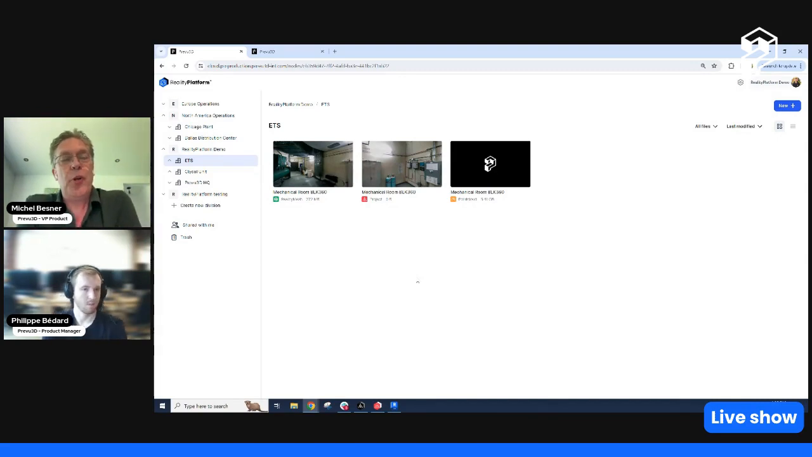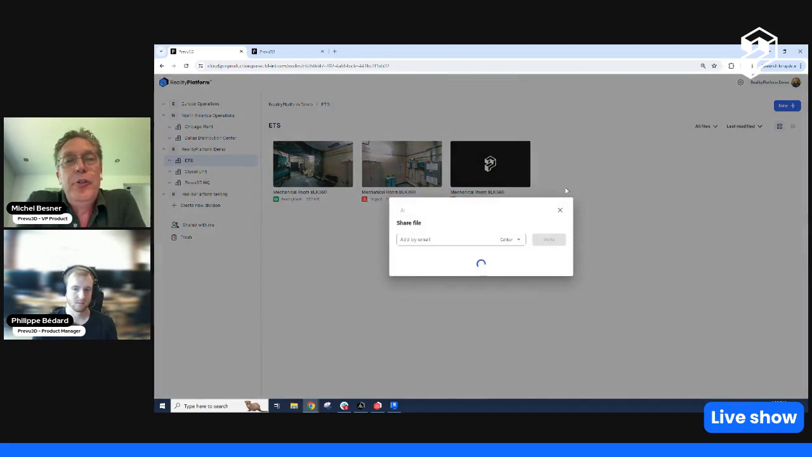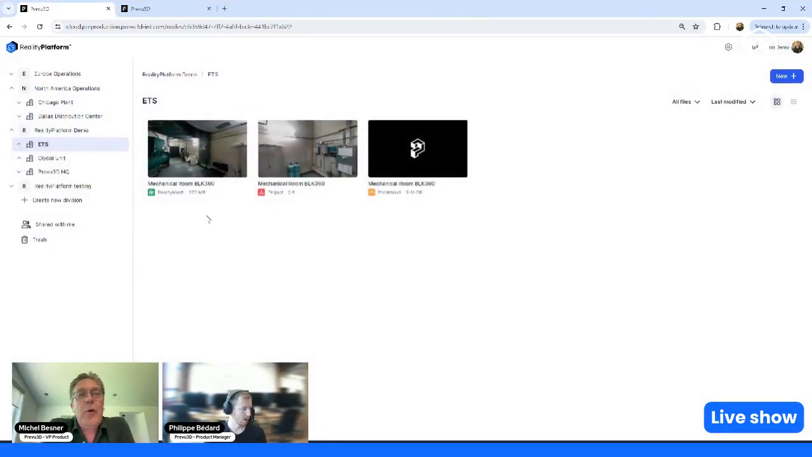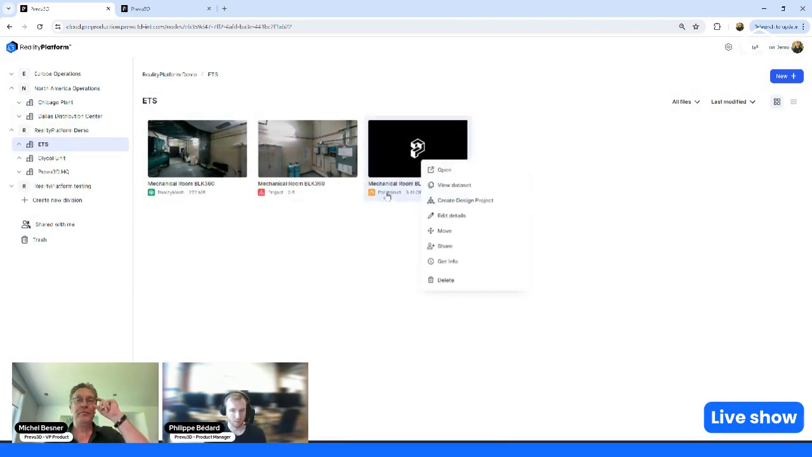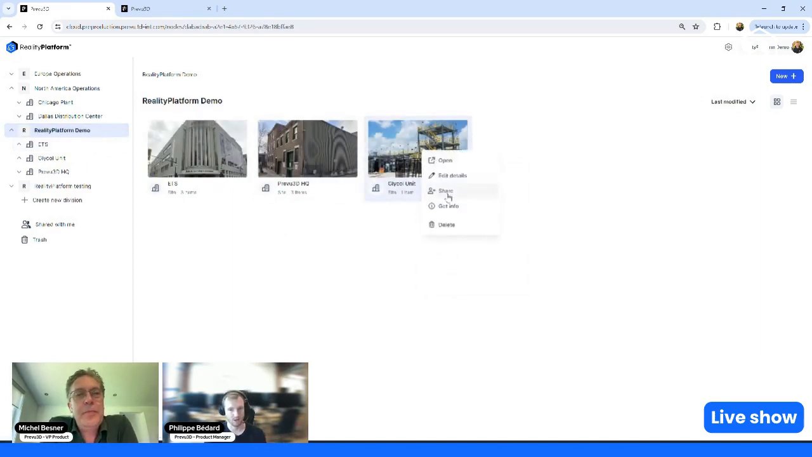So here, for example, if I want to share a point cloud or a mesh or a design project, it becomes a lot easier to do this kind of sharing. One thing that is powerful is that every component can be shared. An element like the point cloud can be shared, but if you go back to the site, you can also share the sites, and you can also share the divisions. So every component can be shared and give access to its content.